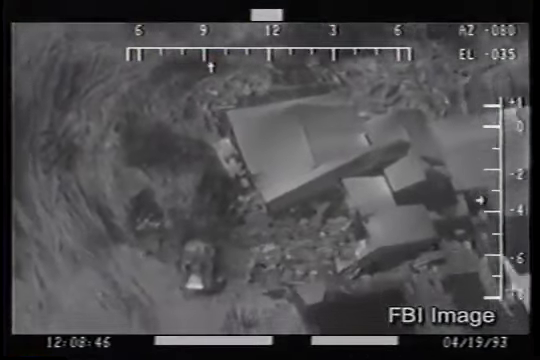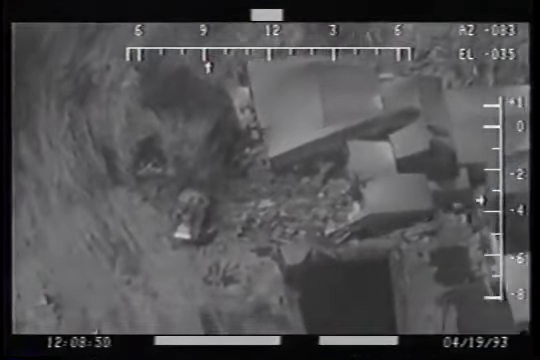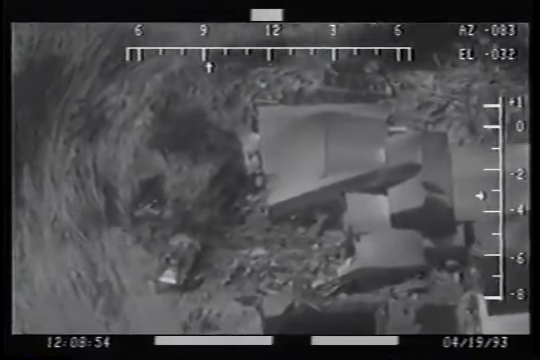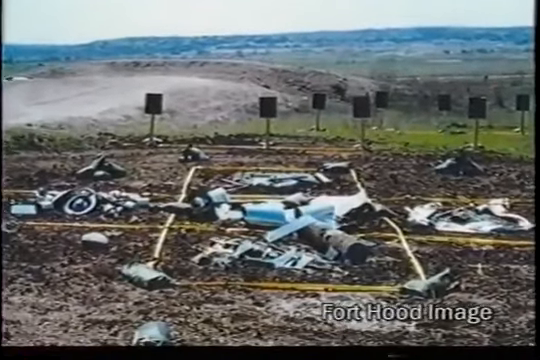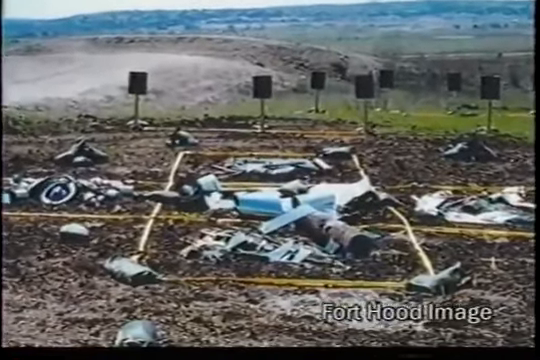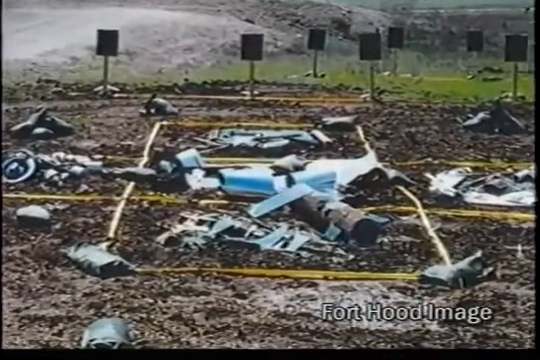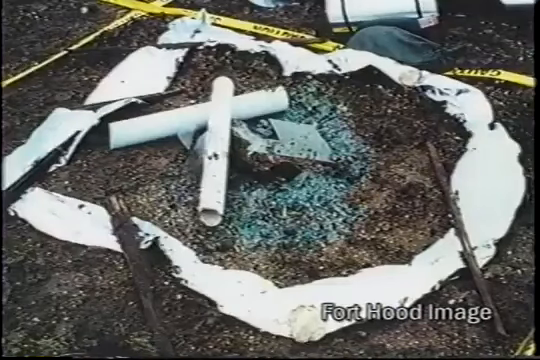It's clear that the Mount Carmel flashes were not caused by sun reflections off of shards of window glass or any other flat surface. But what about other reflective materials? The Fort Hood recreation showed that most debris won't generate long, thin infrared signatures when using vintage 1993 FLIR technology. Aluminum foil and glass fragments won't either.